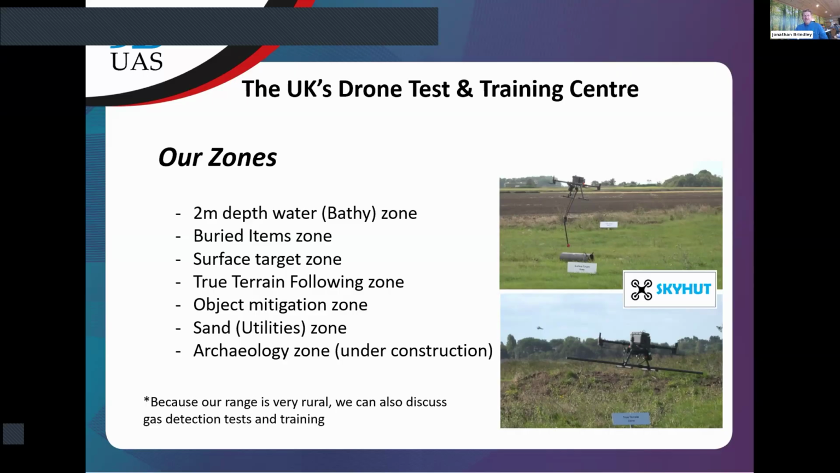So if you do get a chance to come down and you want to see how all the systems work, it is an open book. You basically just say, we'd like to come down and see some equipment. You just book yourselves in, and we'll make it available.